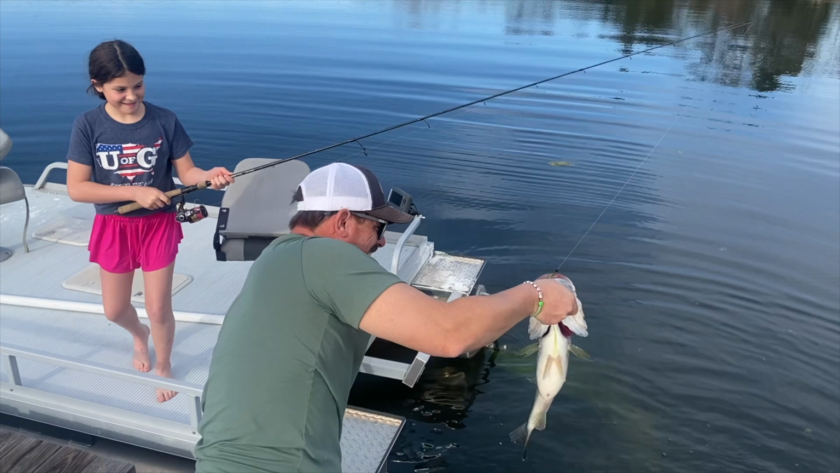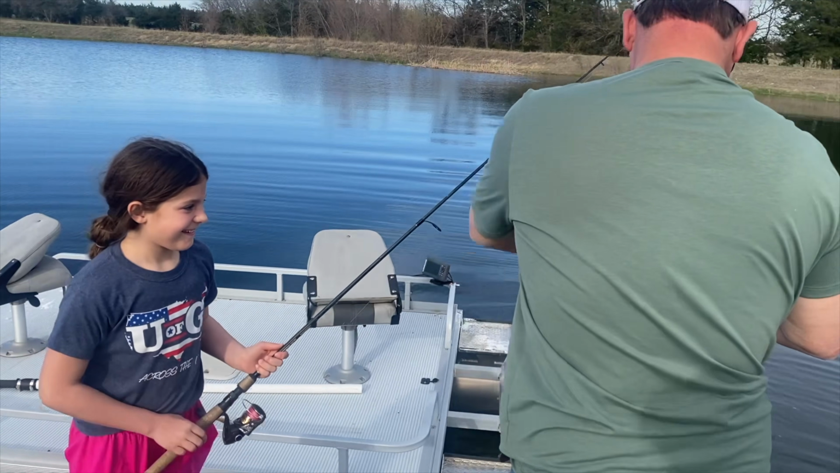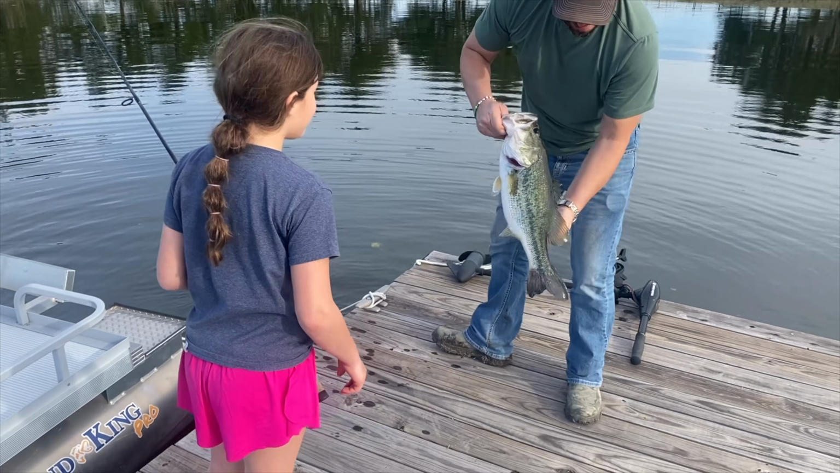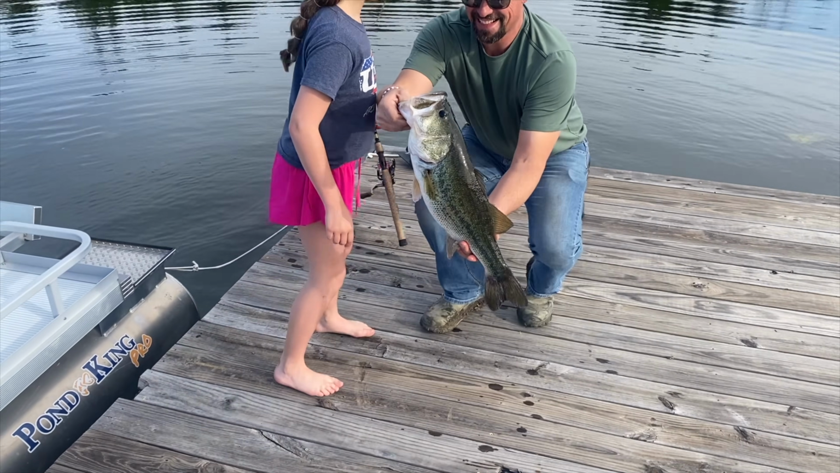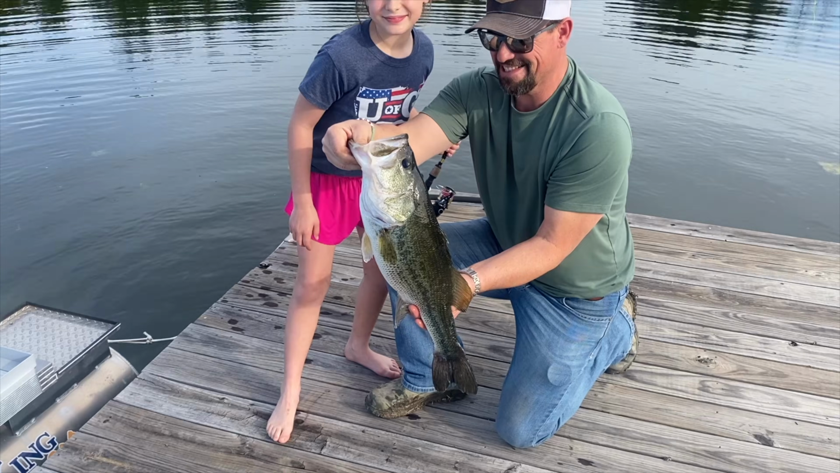The way I look at it, it's a parent's responsibility to prepare your child for the future, whatever it may be. Oh, that's a good fish. That's a big one. Holy cow. If the parents don't light the fire for the kid who wants to be in the outdoors, nobody else is going to light it for him. It's a big one. Good job, Avery.